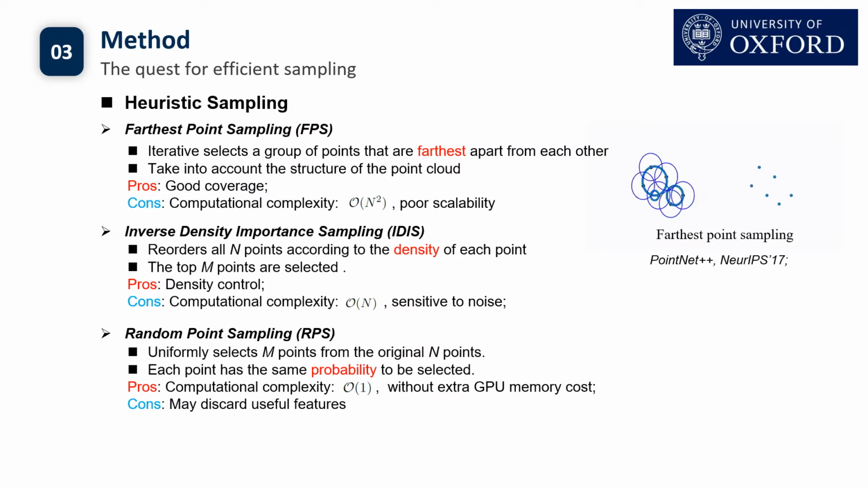Since there is still no standard sampling strategy for large-scale point clouds, first, we analyze and list the pros and cons of existing sampling approaches. For heuristic sampling, farthest point sampling is the most widely used method in literature. It has good coverage, but has high computational complexity, which is quadratic to the number of points. For inverse density importance sampling, it is able to control the density of point clouds, but is sensitive to noise. Random sampling has superior computational efficiency and memory efficiency, but may discard useful features.